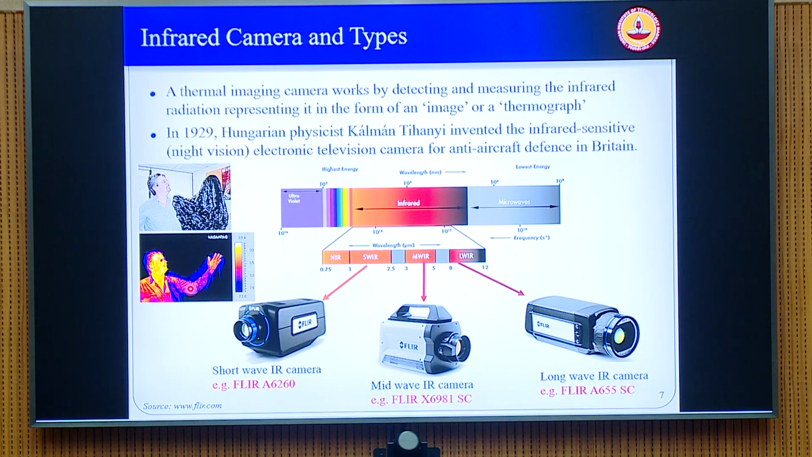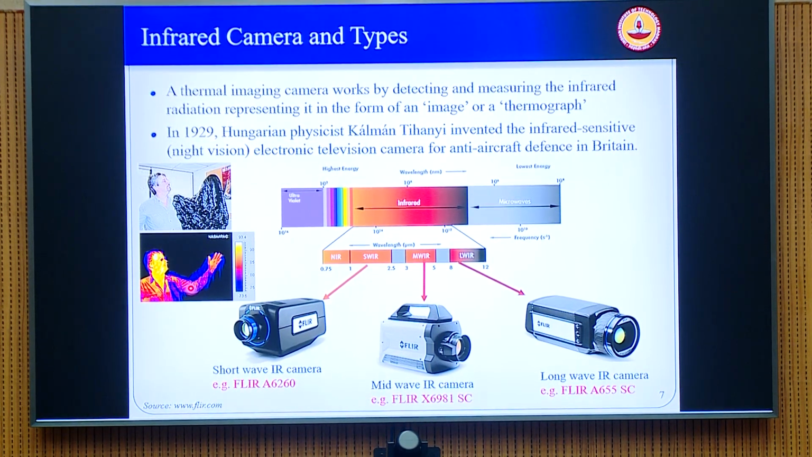Okay, now coming to cameras, as I said, you have these transmission windows. So we can have cameras which are sensitive only to the short wave infrared, cameras which are sensitive only to the mid wave, and those which are sensitive only to the long wave. And accordingly, there are different models available. For example, in our